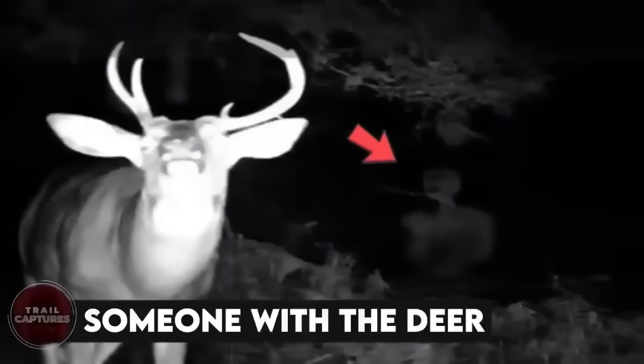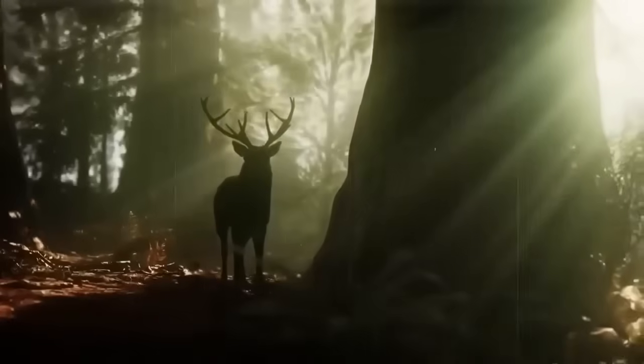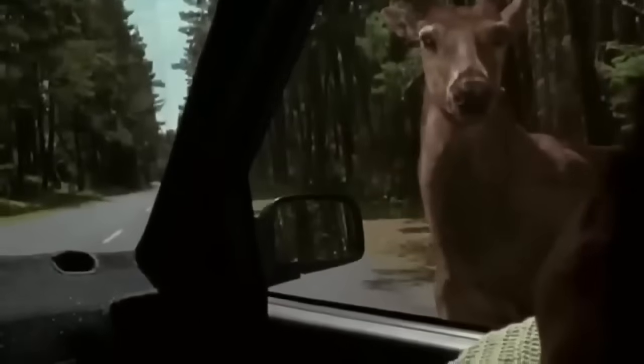Someone with the deer. Do deer have some sort of special power to have mysterious figures follow them around? Whatever the reason, deer are commonly spotted with creepy figures. This picture is absolutely chilling.